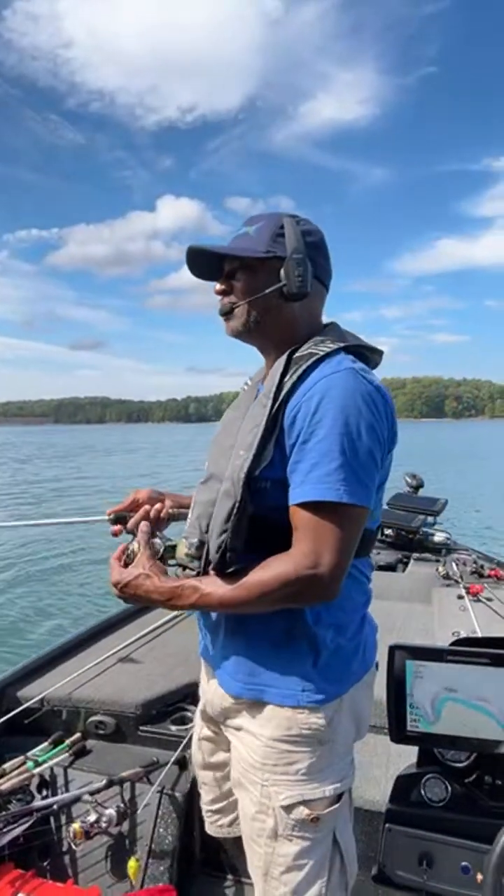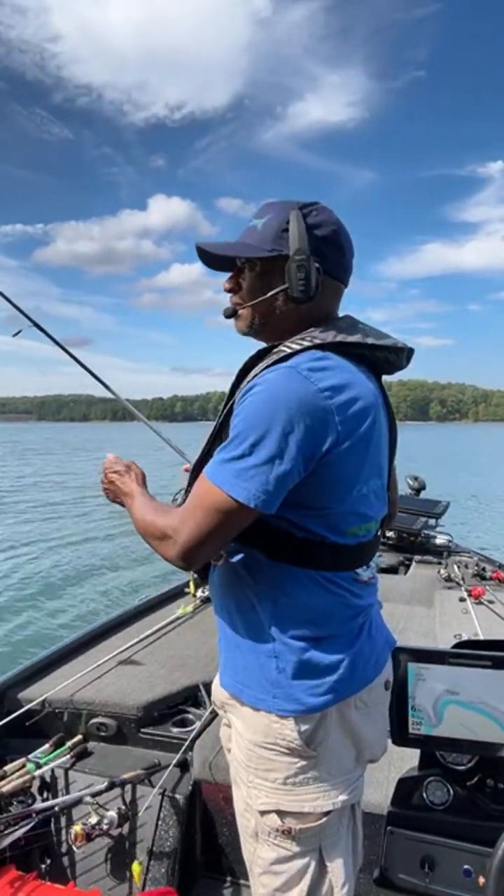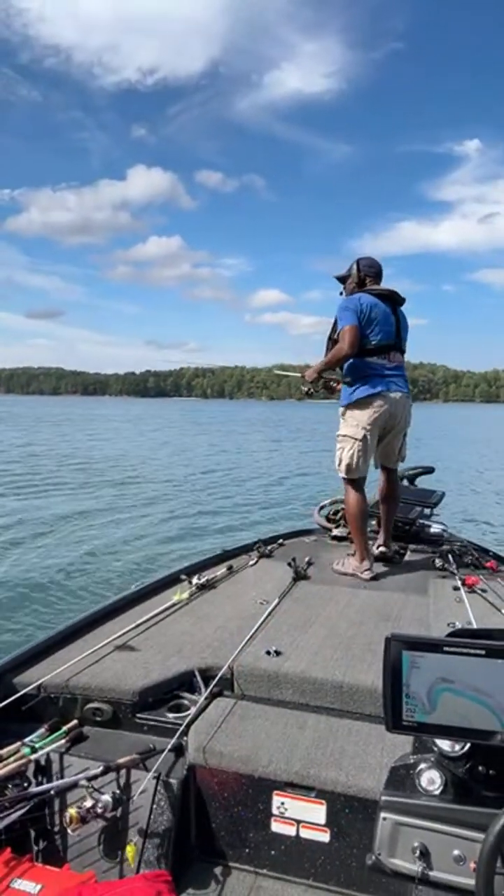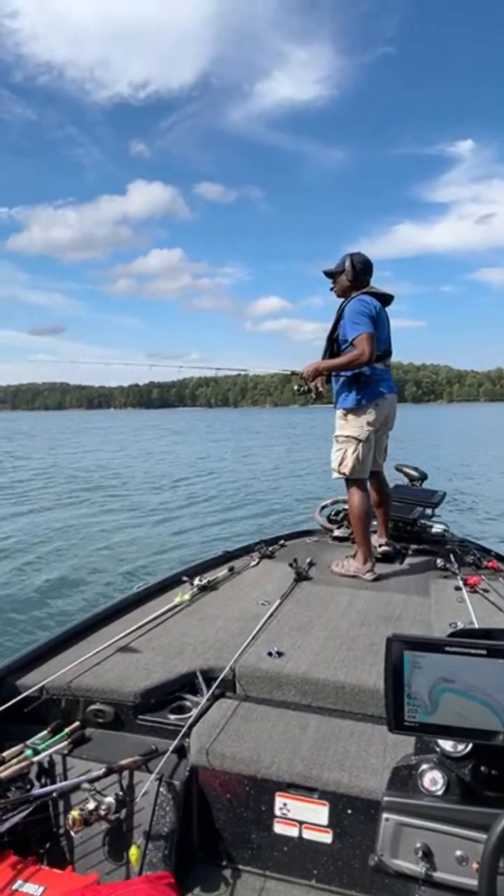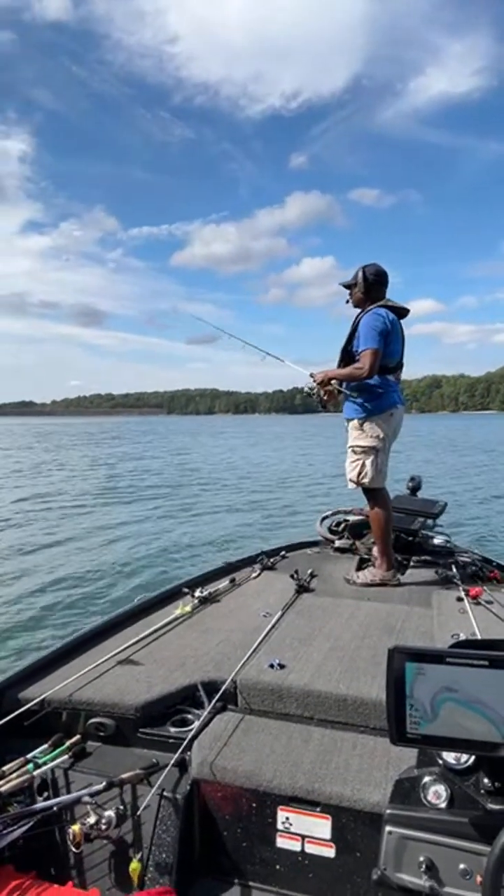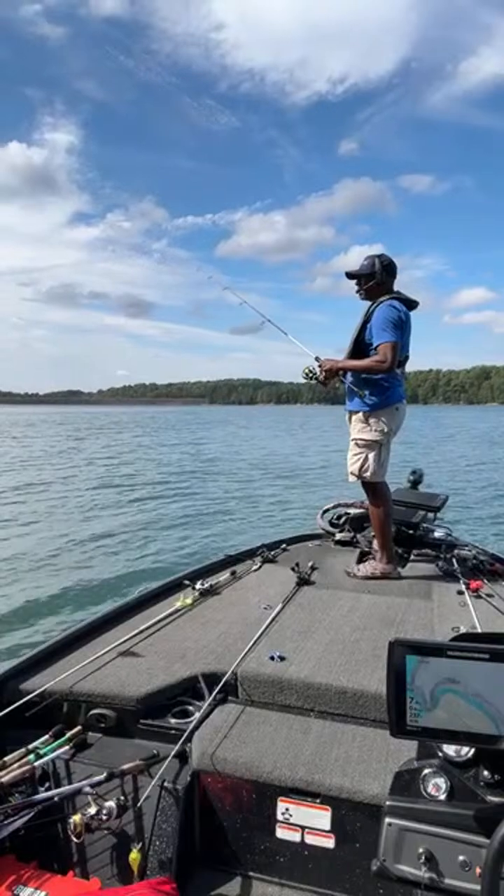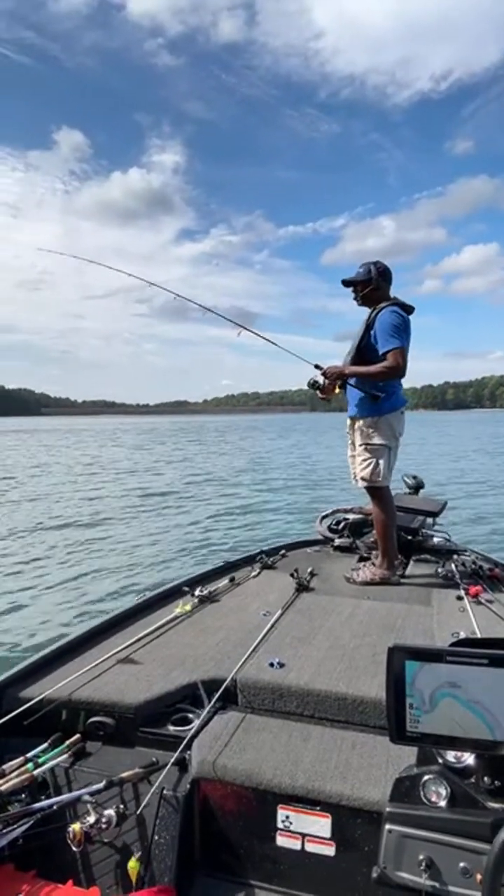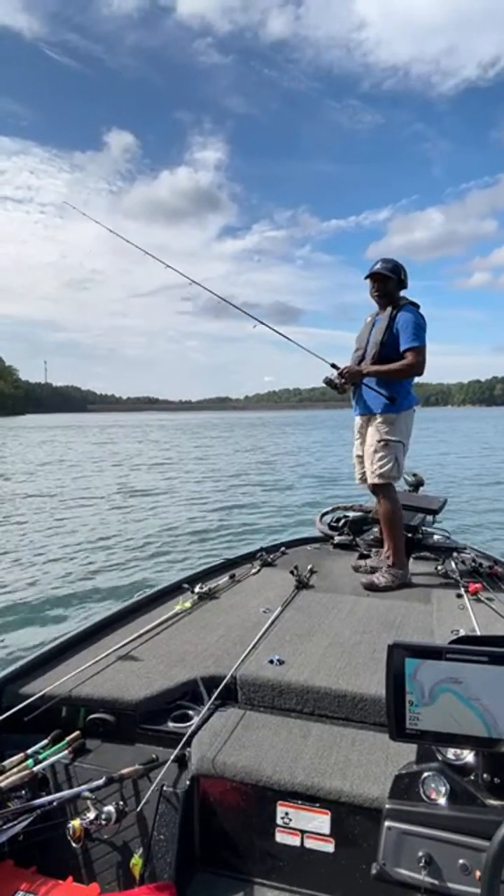All right, let's see. We're gonna keep on moving. We're almost over here to these docks. I see some guys over here working on this dock, so might ease past that one because it's kind of loud. I don't know what they're working on, but it sounds like some type of generator is running.